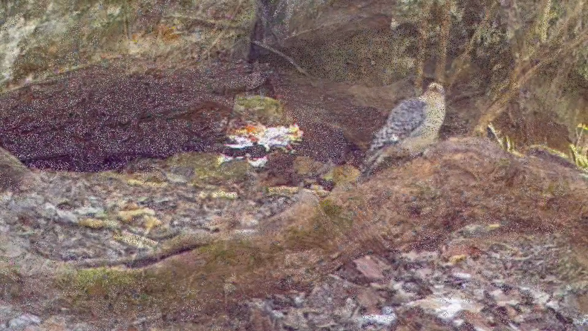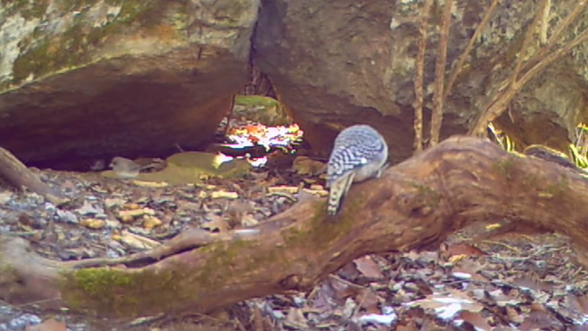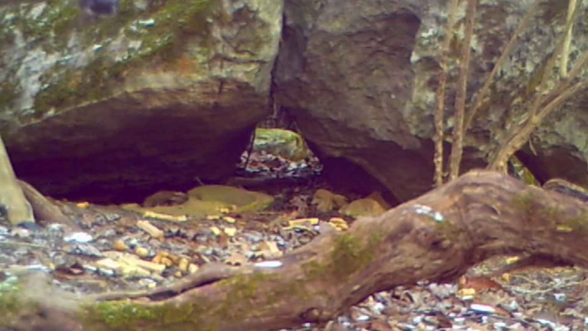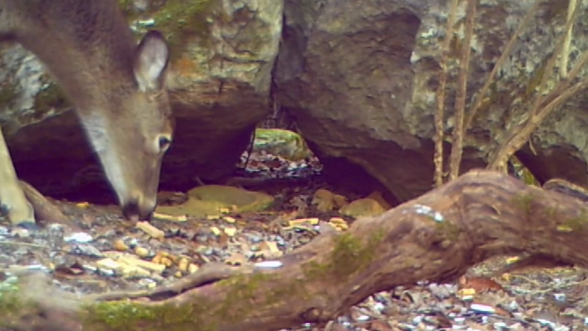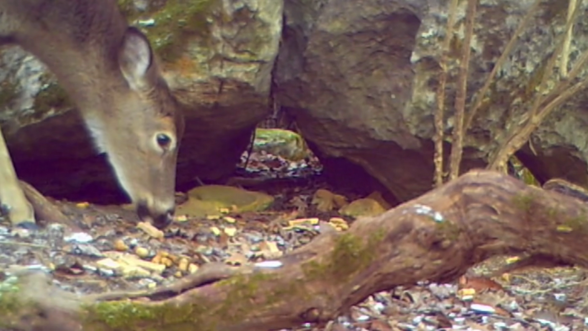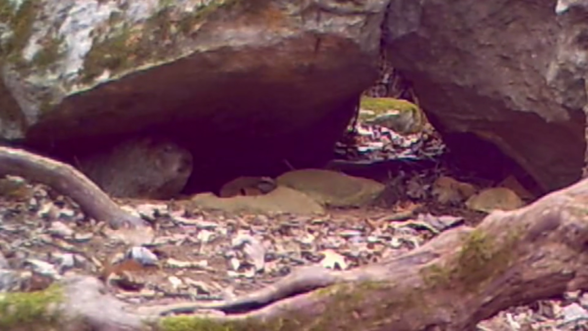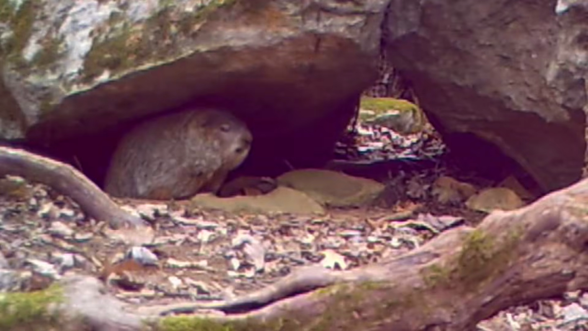And a better picture of the birds right here. Little woodpecker. And the deer. They seem to love the sunflower seeds better than anything. Better than corn. But old Dirty Dan, he's holed up for the season now. But he don't like his cold weather. I know he don't.